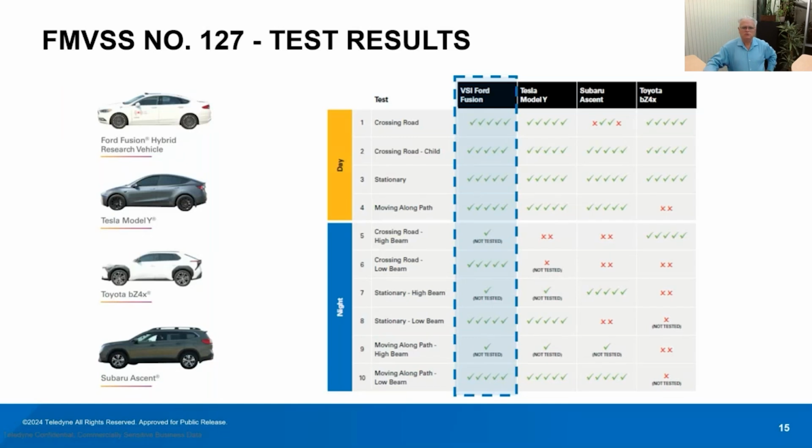So how did we do overall? If you go back to those test requirements, those real world situations I showed you earlier, all of the test conditions are shown here. We tested in both day and night as NHTSA is requiring. We tested crossing the road, walking in the path of the road, standing in the road.